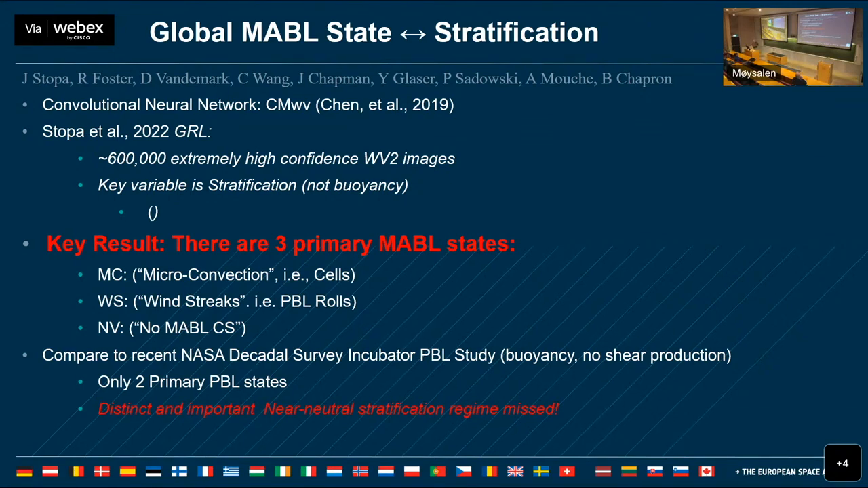And there were issues with it, but what we knew for a fact was that it had a very low false positive rate. So we were extremely confident that when it identified a feature, that feature was really there. What we had a problem with was that frequently it missed the features that you could see clearly, but we're very confident in our identifications out of this model. And so the key result that we got out of this that Justin just hinted at is that the atmosphere is dominated by 3 primary boundary layer states.